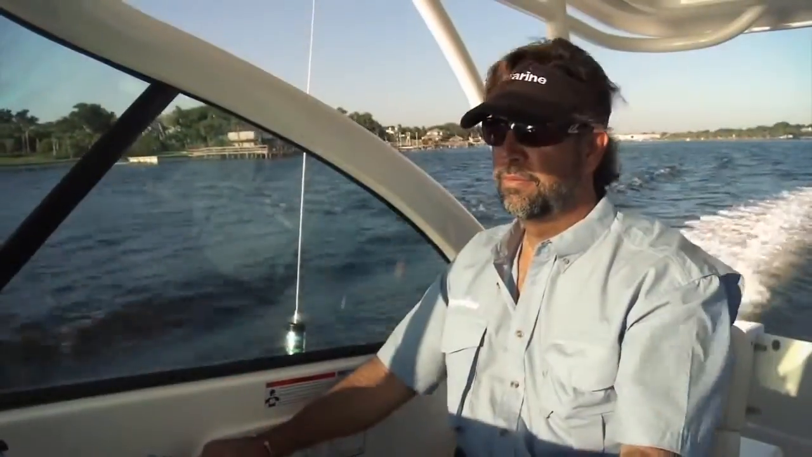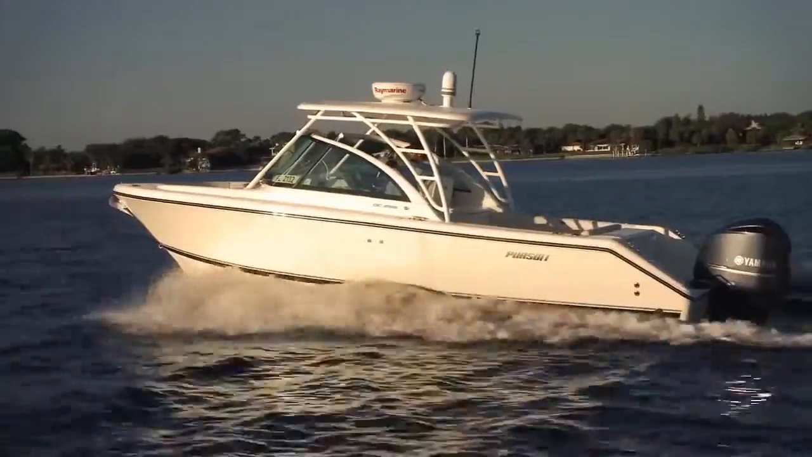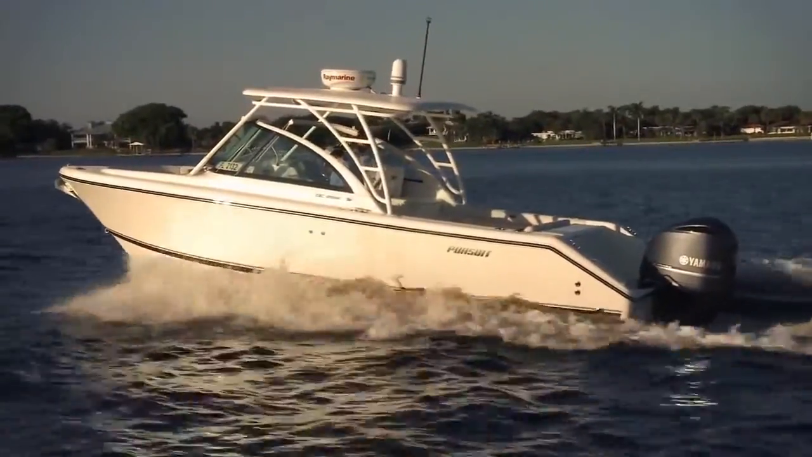The thing I like the most about the RCU3 remote is the fact that I can keep both hands on the wheel when I'm making high-speed runs, or if I'm going through an extensive creek system where I'm making lots of hard right and left turns where safety is number one.